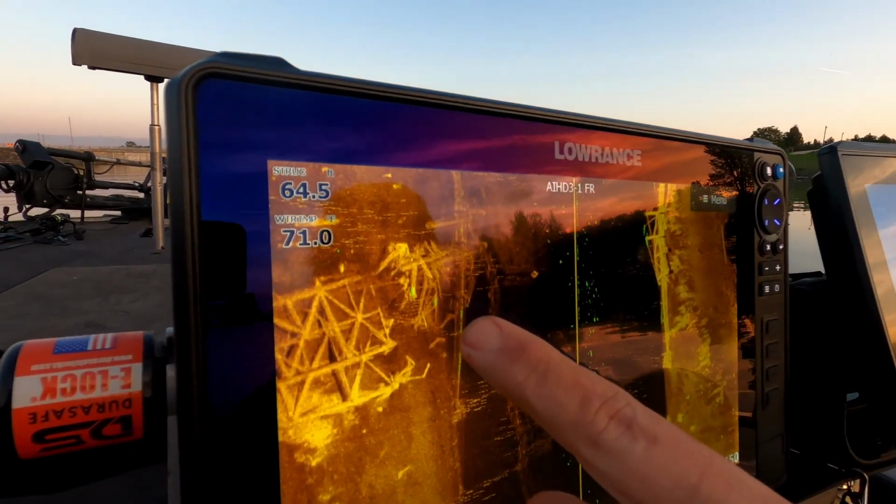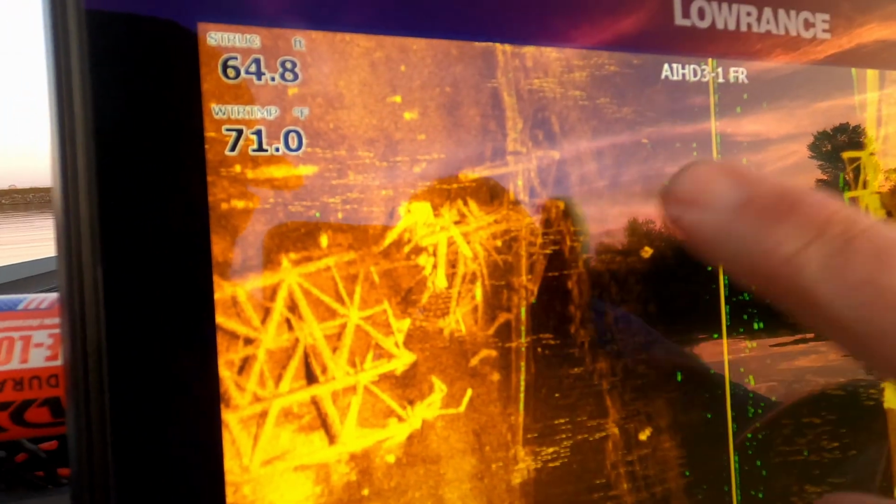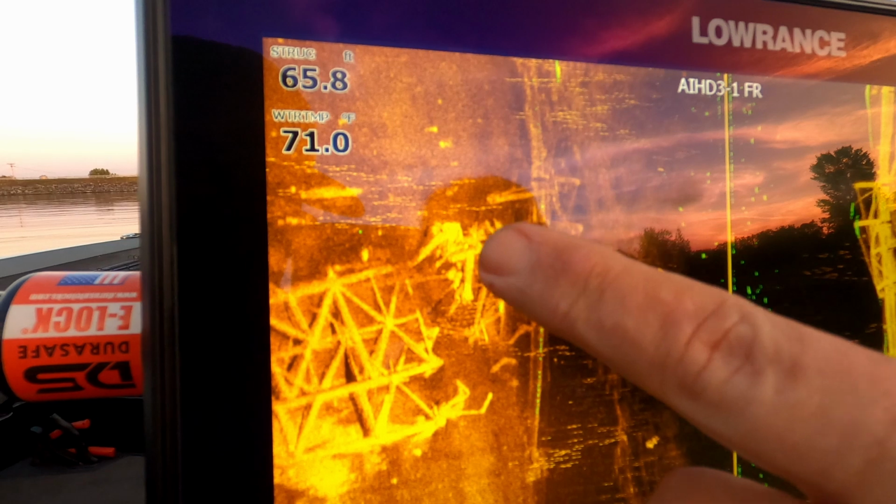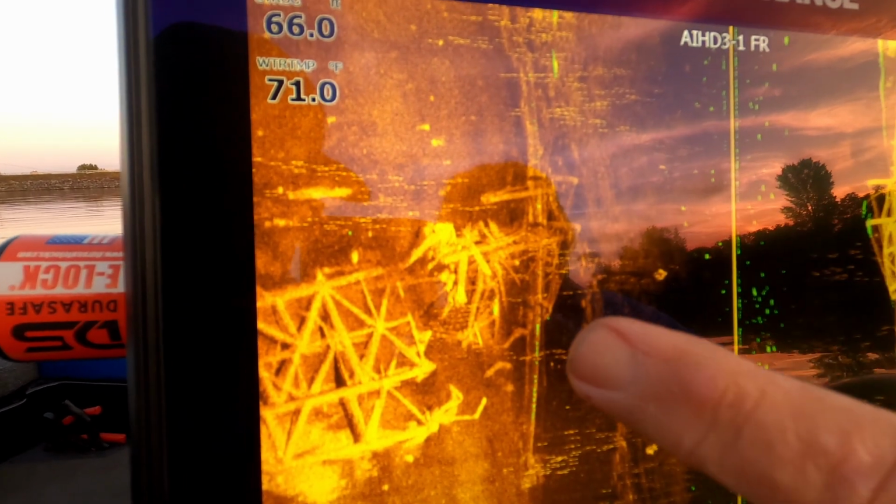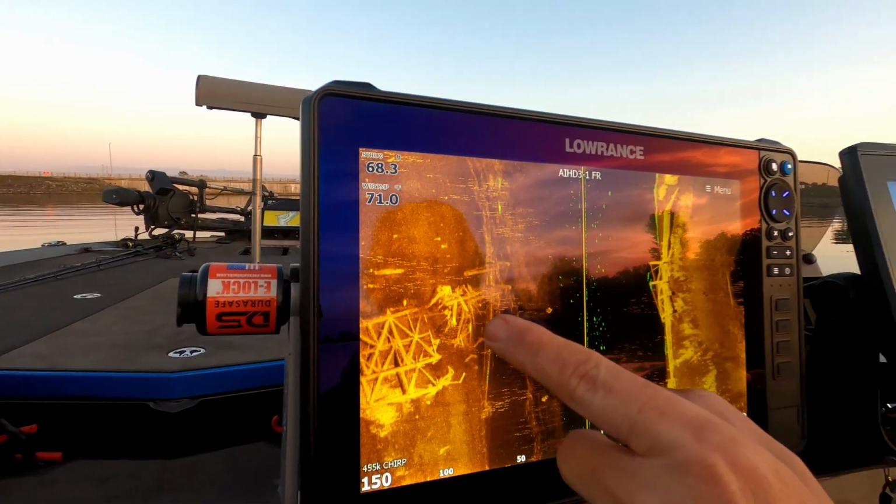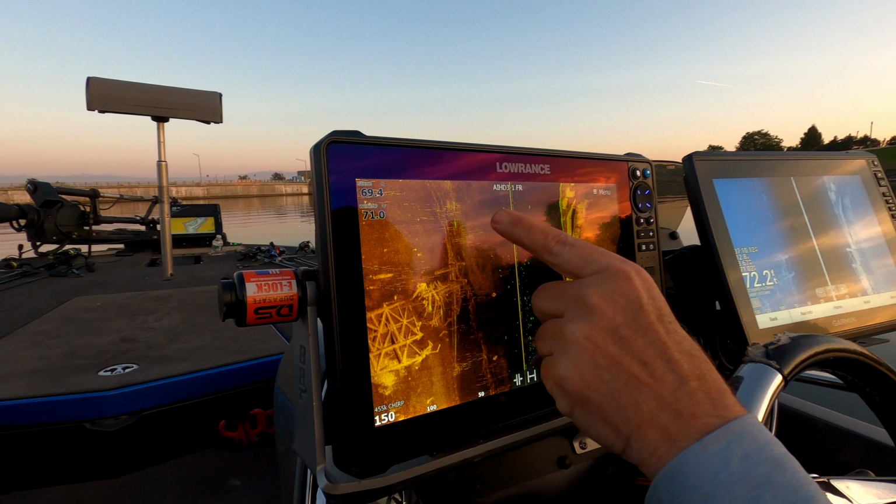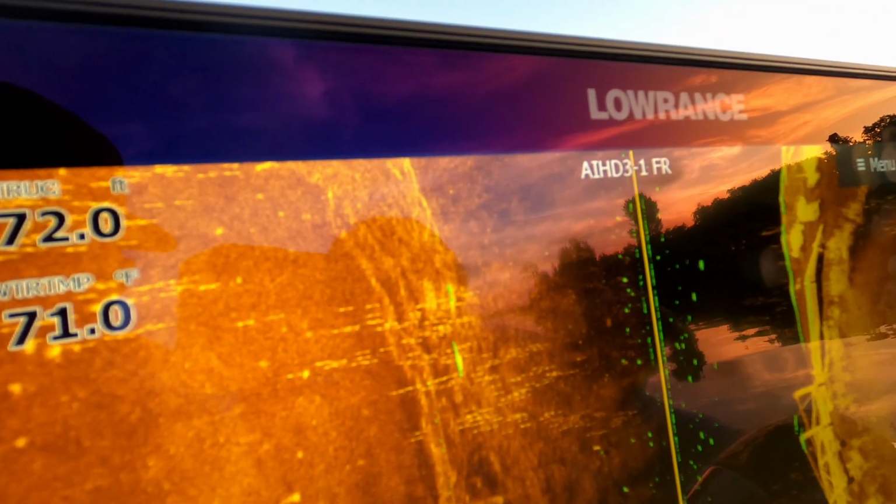This is pretty cool. This is an old suspension bridge that used to go across this area, and there's a big mess of metal down there, so it's probably the type of place you don't want to drop shot because you're going to lose your weight every cast. Okay, but see, looks like we might have some fish over there, those green lines there, and we got some green in the pilings there too.